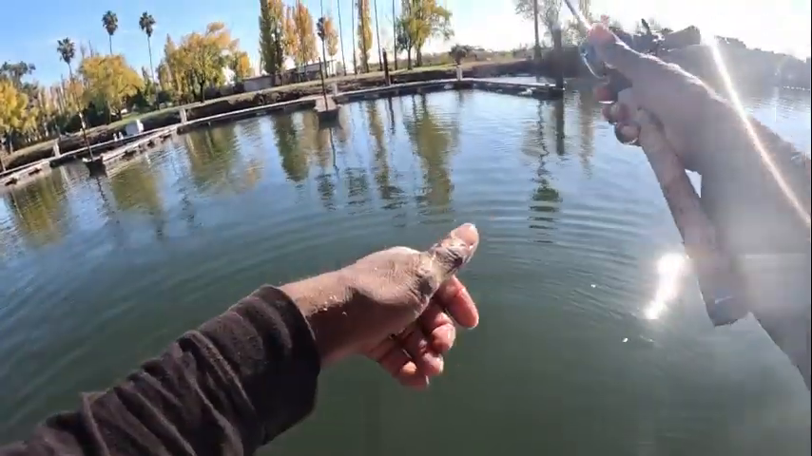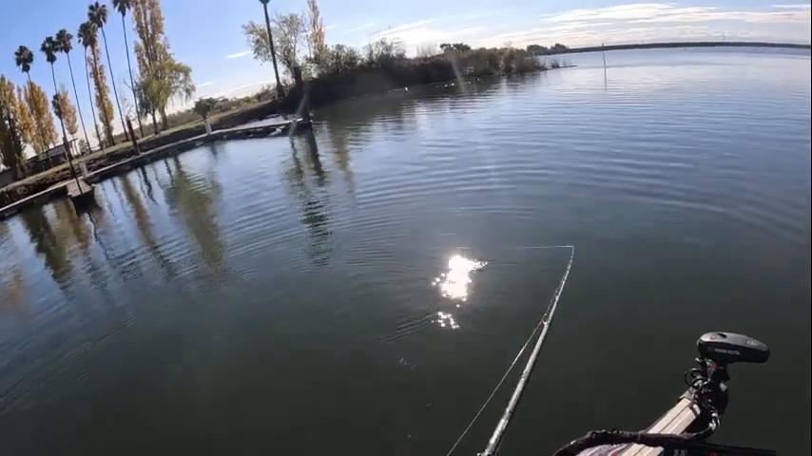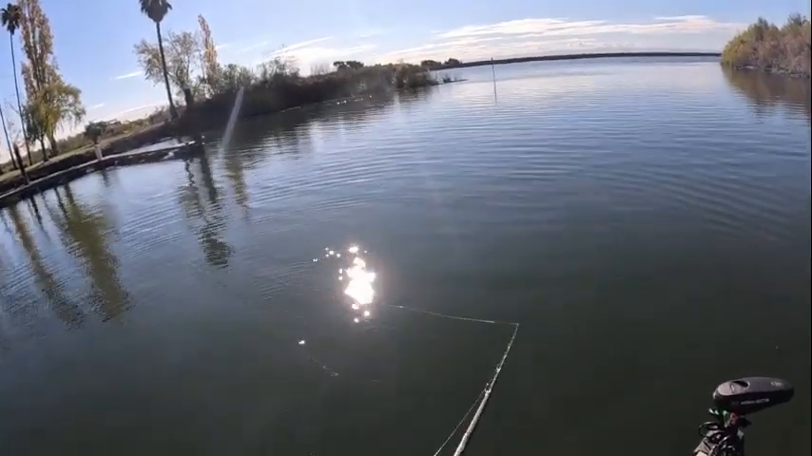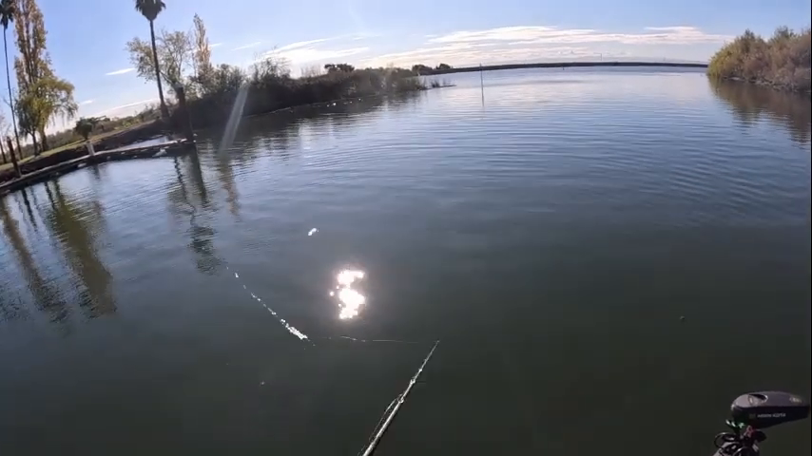Thought about it. Yeah, look at that. This rod is ridiculous. Dude, that's pretty cool. I got a jerkbait too. You want to try one of them? Oh, I love that LV, man. I just reel it like that.